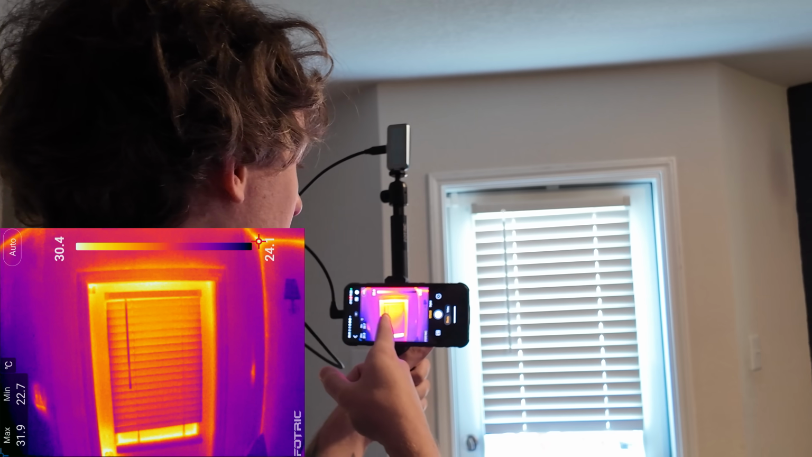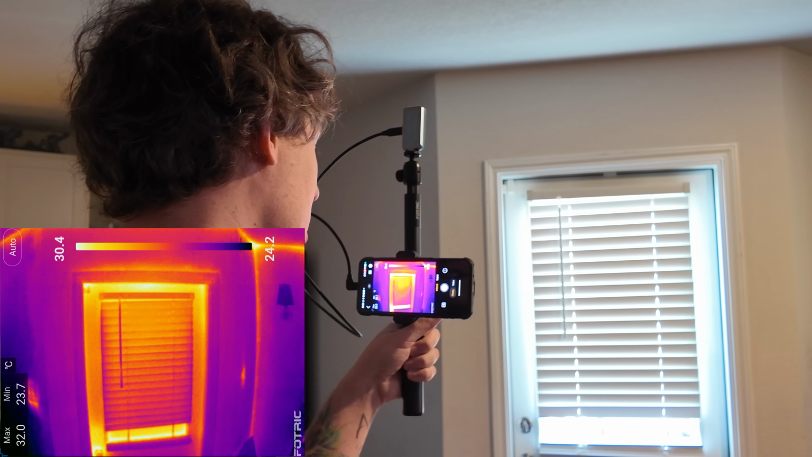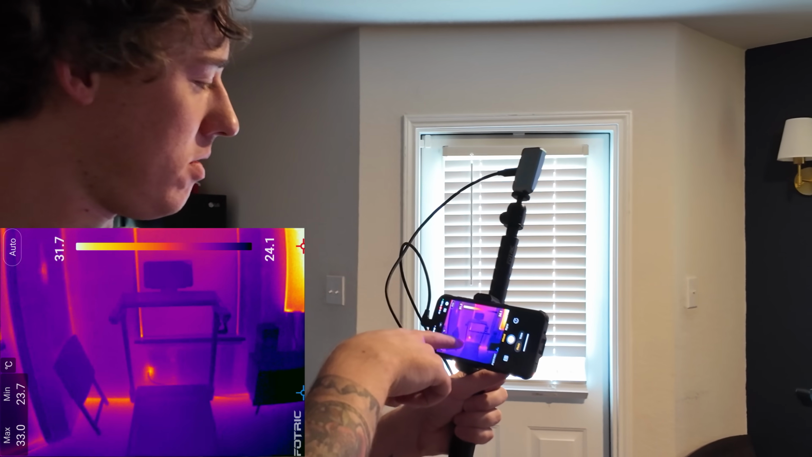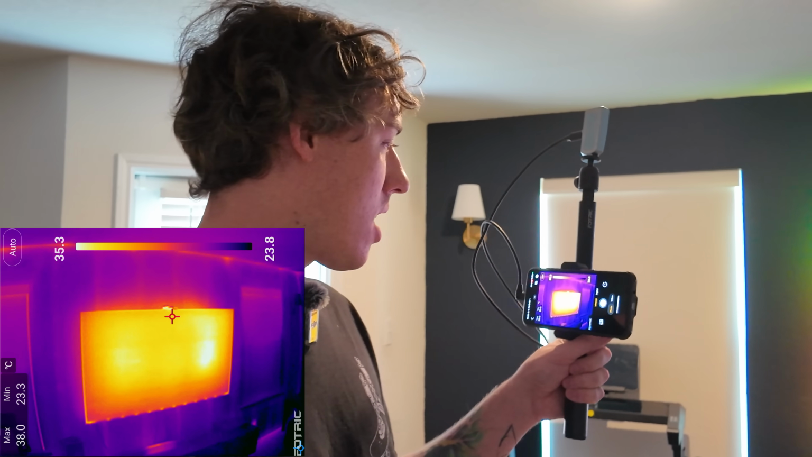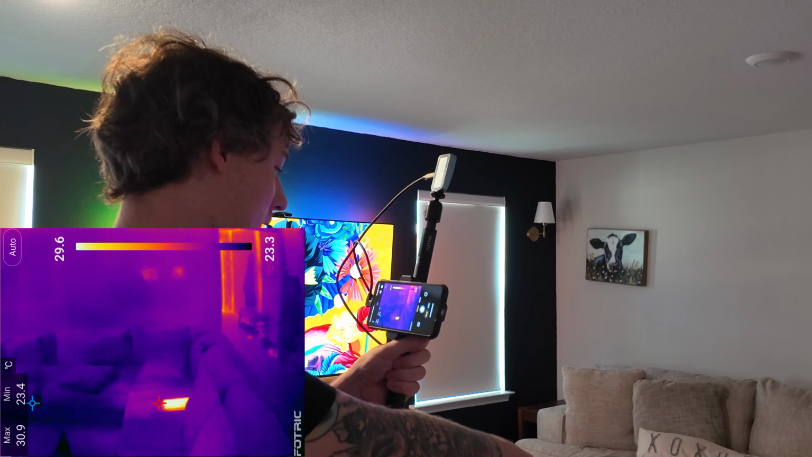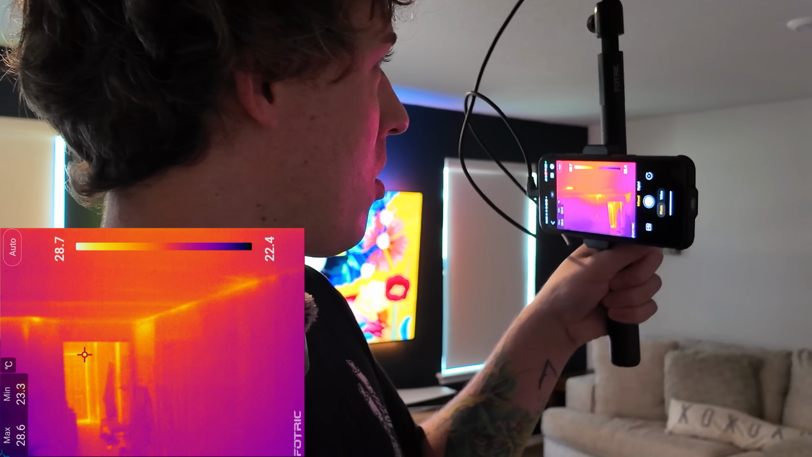The door seal on this door leaks. Sometimes in the rain, you get a couple drips inside. So yeah, that definitely, and around the doorknob. There's the outlet for the treadmill, and then kind of like along the baseboards of the floor, it's also leaking some heat. You can see the TV there is pretty hot. There's the iPad on the couch. Can you spot it? And there's my thermostat.